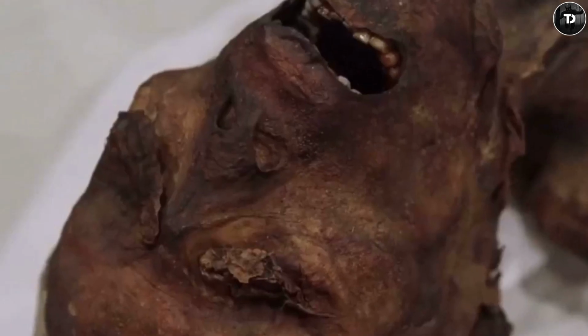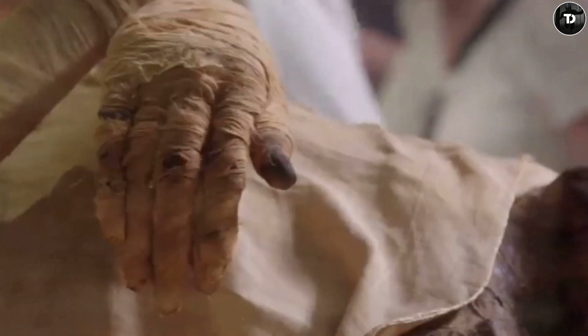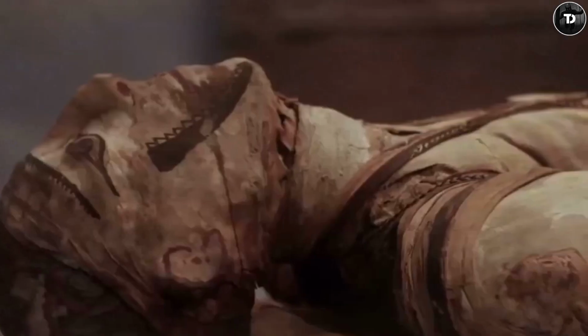Most mummies are seen intact, but only a handful come out perfectly preserved like this mummy. The face, hands, and body are mummified with such accuracy that even after all these years we can reconstruct the face of this great pharaoh.